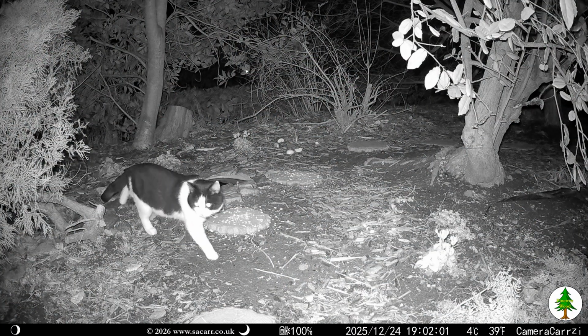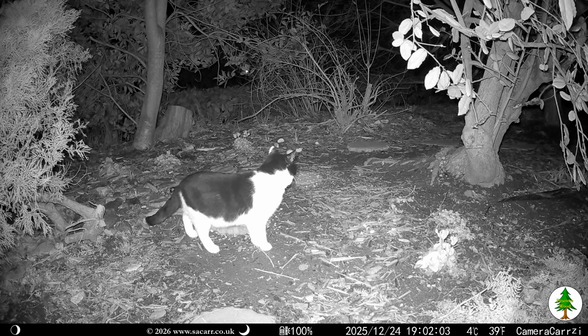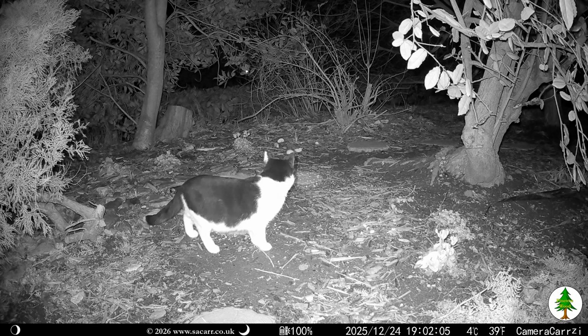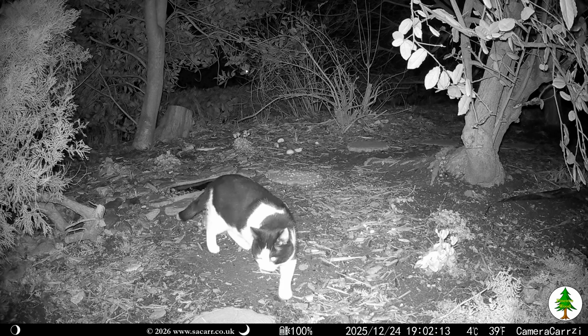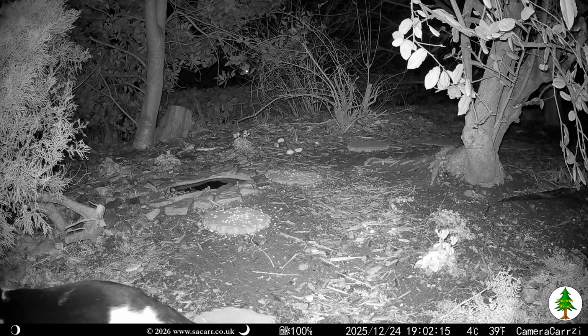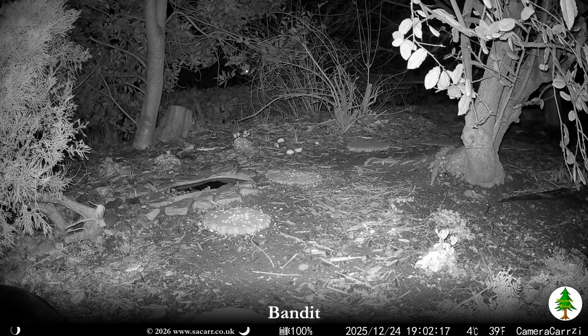At 7 p.m., a black and white cat visited, one of 3 that come here. For a while, I confused this cat for Tips, but realised they are different. I was going to call this one Face Mask due to the white patch, but Wifey didn't like that, so we went with Bandit instead.